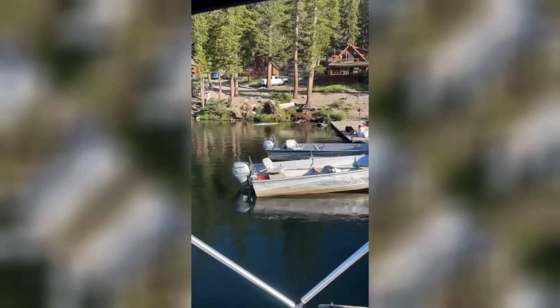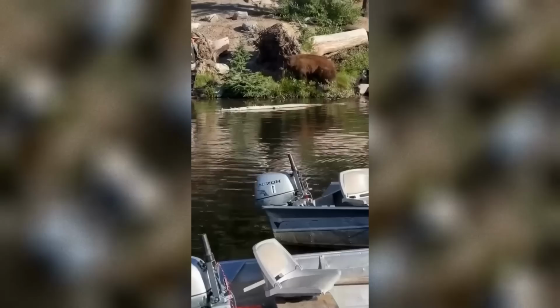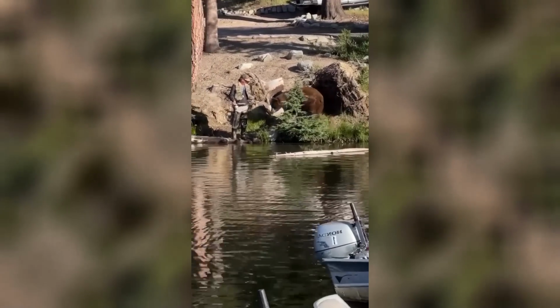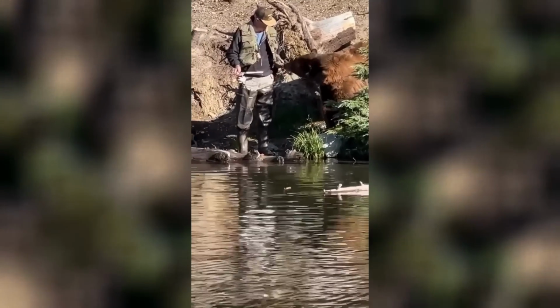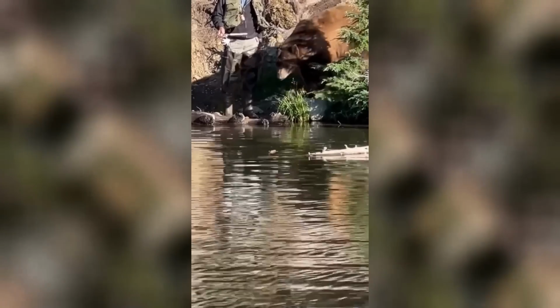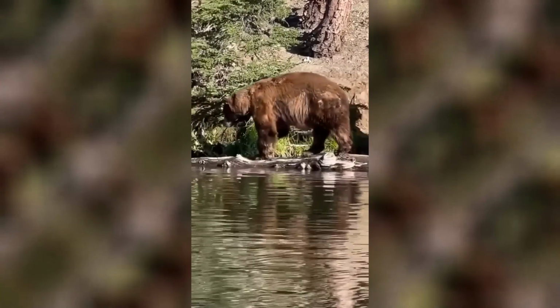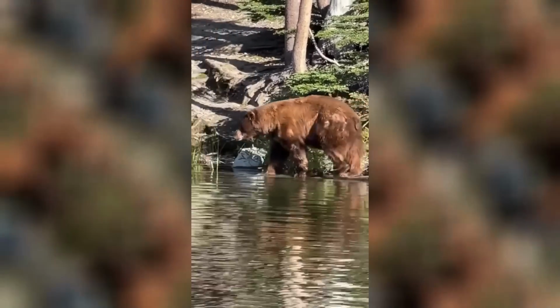A bystander said that this bear appeared out of nowhere. And before anyone gets too worried, it's not a grizzly bear, it's a cinnamon black bear. But still, right? The man's just fishing around this dock when this bear walks right up to him. The thing is the angler did a good job. I mean, there's nothing he really could have done other than stay still.